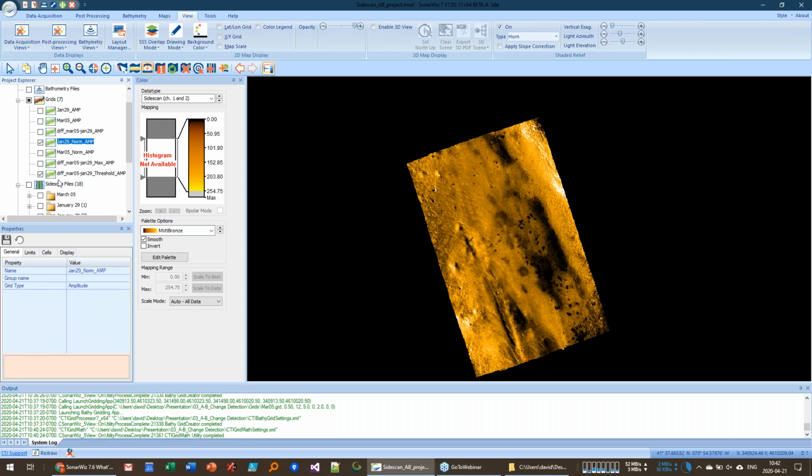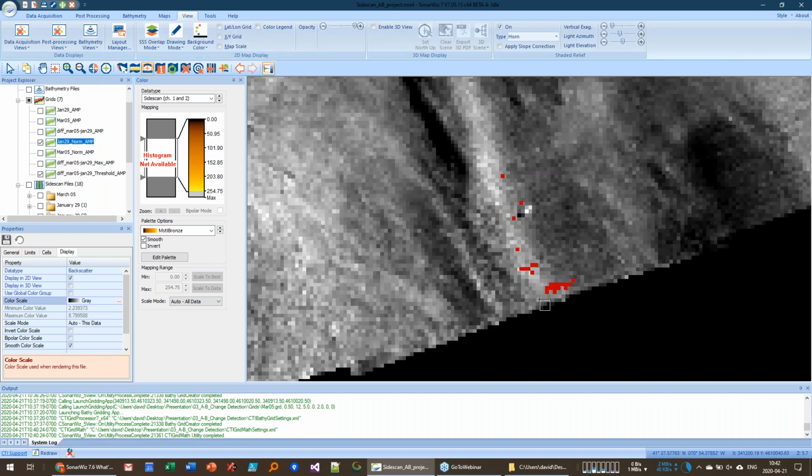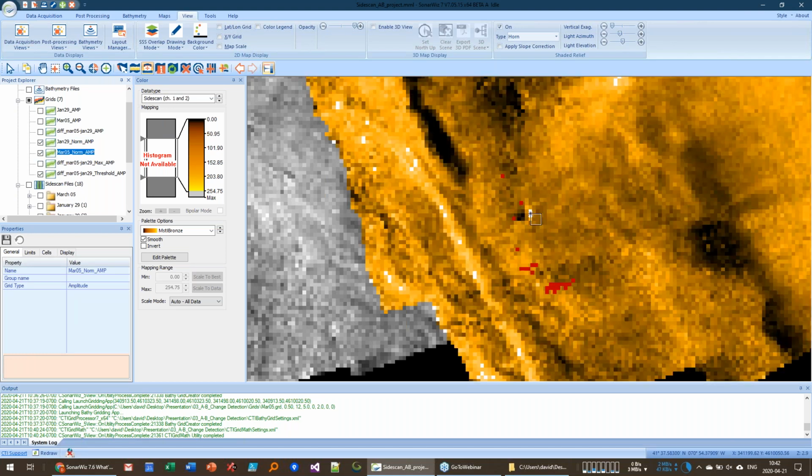So if I turn on one of these normalized displays here, here's our data. And if we zoom in, we can see there's some areas here that are highlighted in red. Those are areas that have changed between these two dates. In some cases, it looks like it's just an artifact.